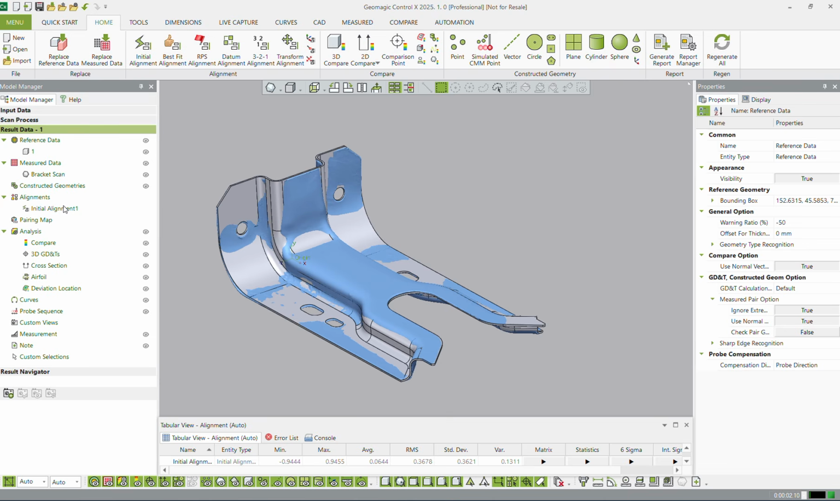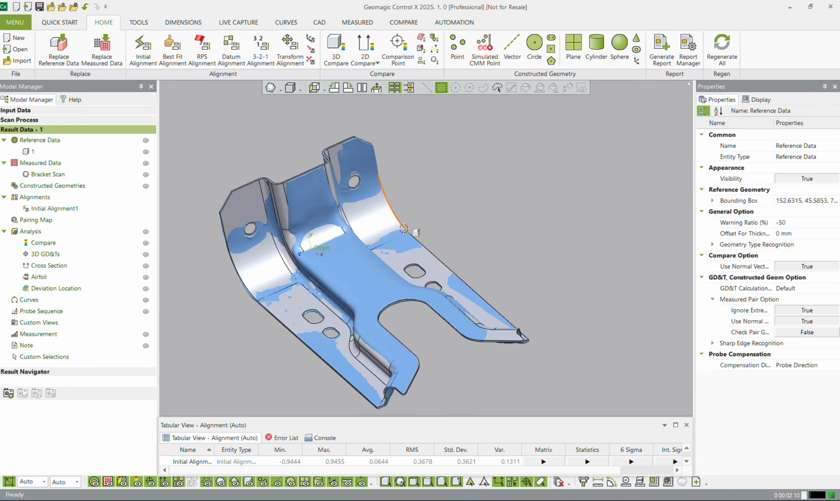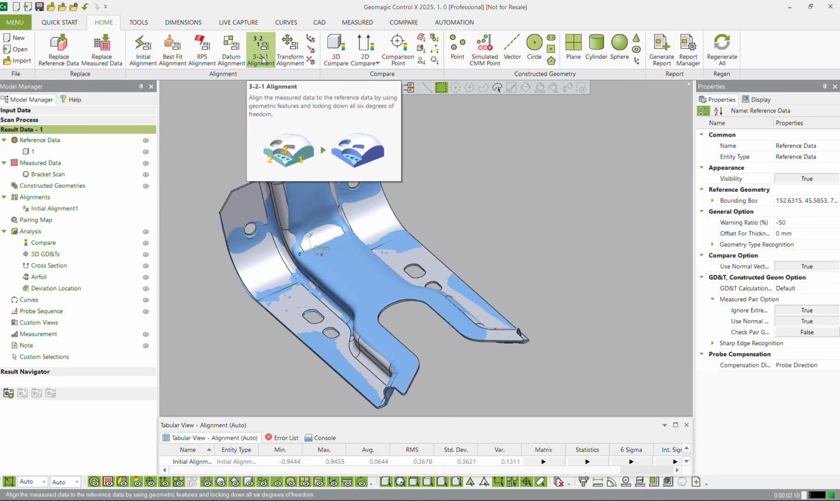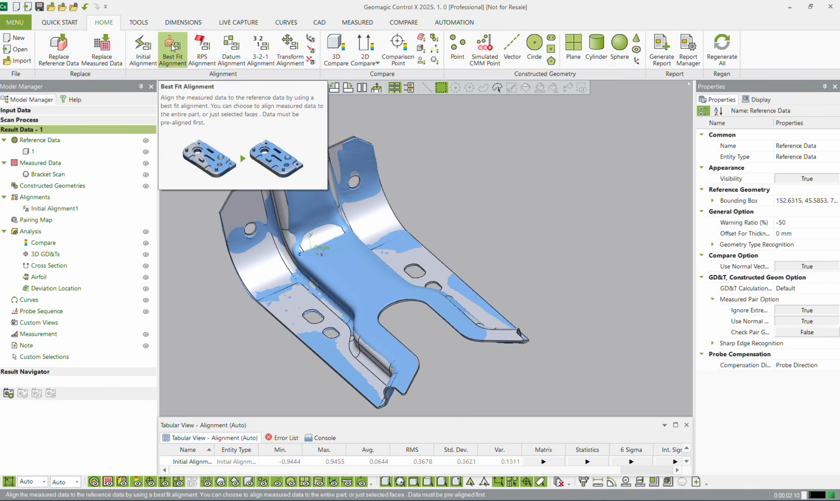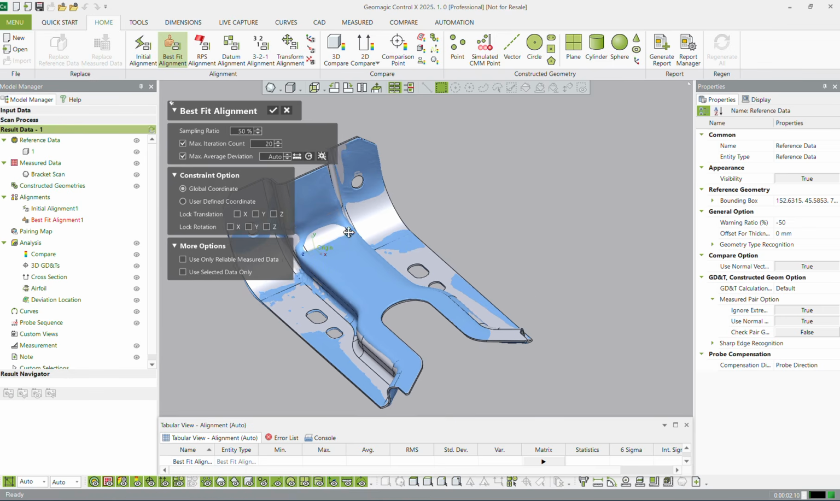And now what we need to do is do our more formal alignment, the alignment that we're going to use for the rest of the inspection routine. Now you can do a best fit, or if you have a drawing with a print, you can do the 3-2-1 or a datum alignment. For today's application, a best fit is going to be just fine.